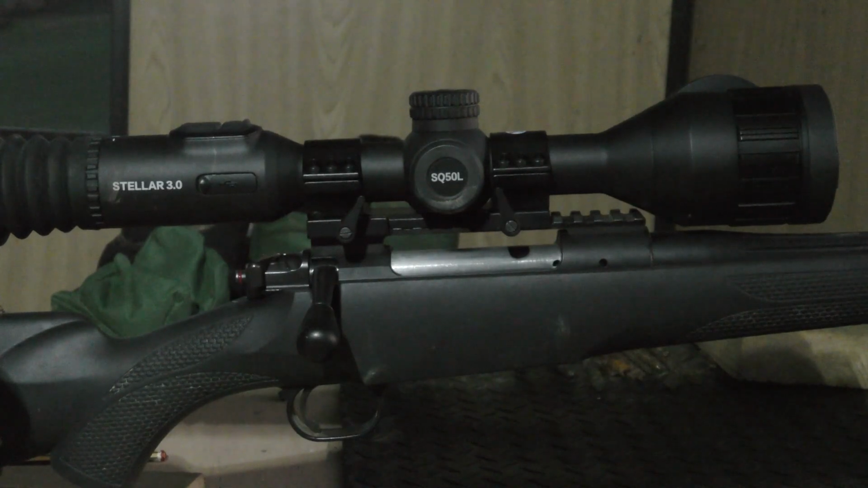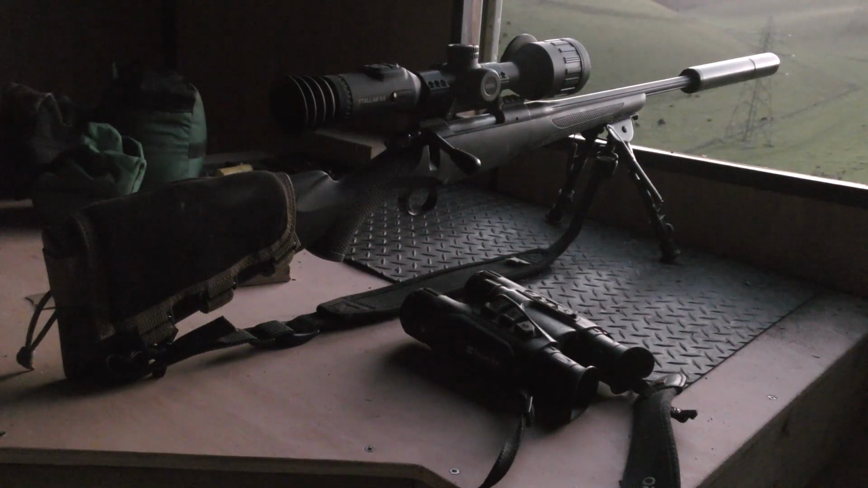So I've got with me the Stellar 3. This is the SQ50L thermal rifle scope. Got it mounted here on my Mauser M12 243. So it should be an ideal setup for these kind of open hills where sometimes you need to stretch the range a little bit further. So let's have a quick look at the Stellar scope.